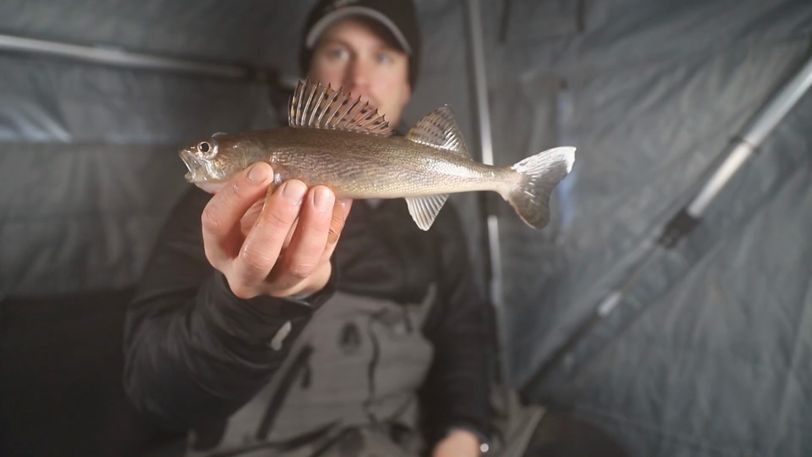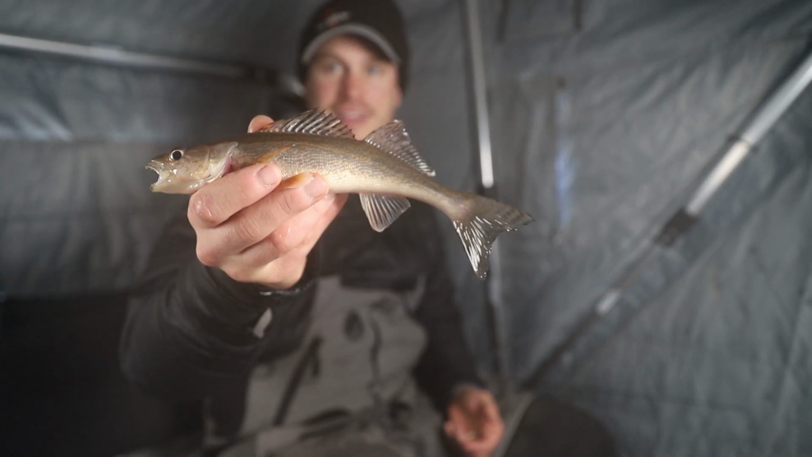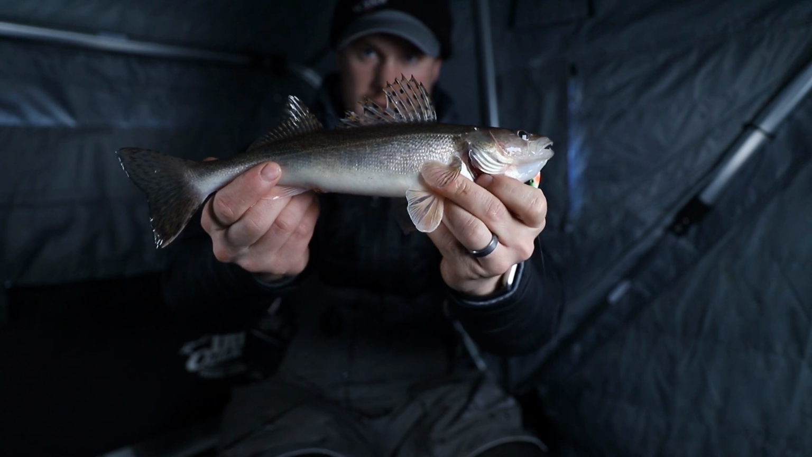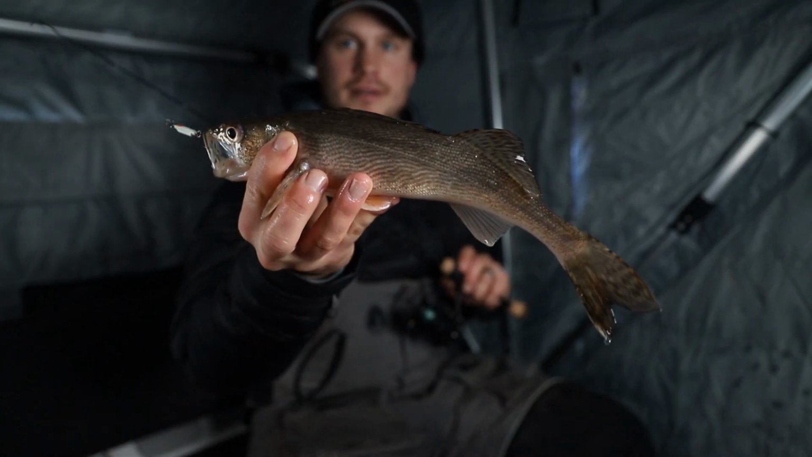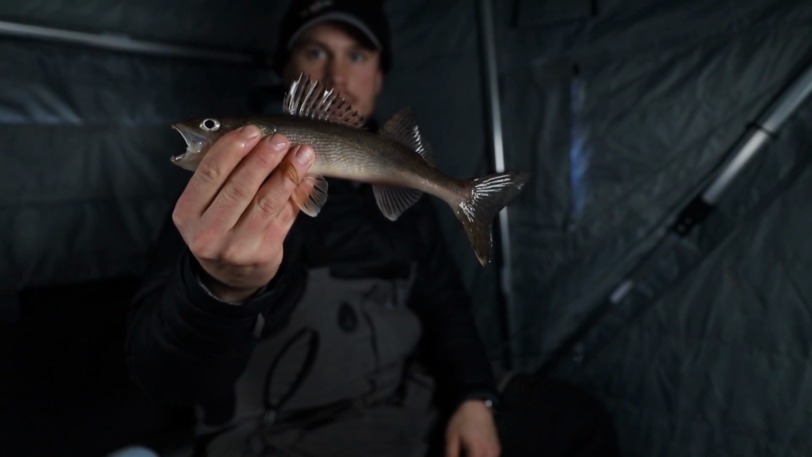There we go. Lots of these guys. A lot of these. Sauger, just a little bit better fish, not much. Not much better, but a tiny bit better sauger. Number, I don't even know how many for the day.